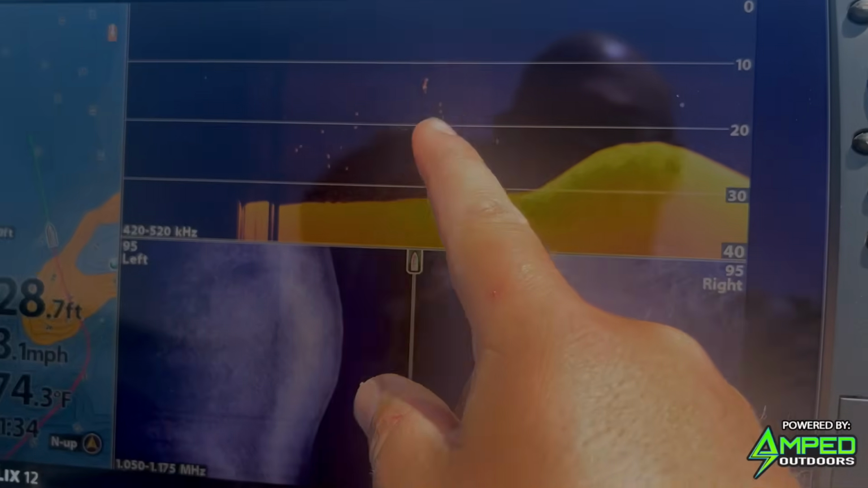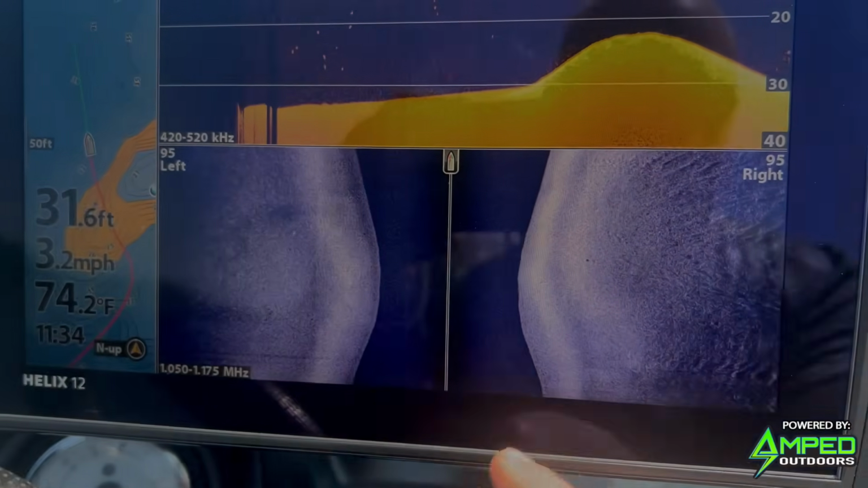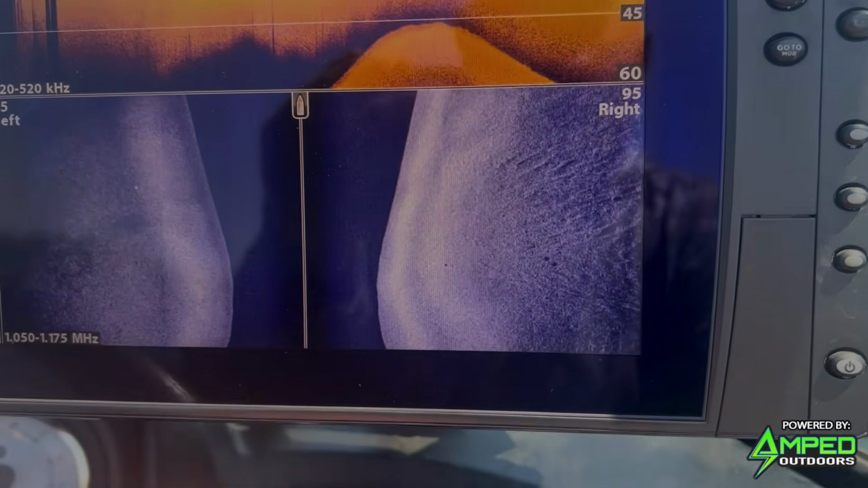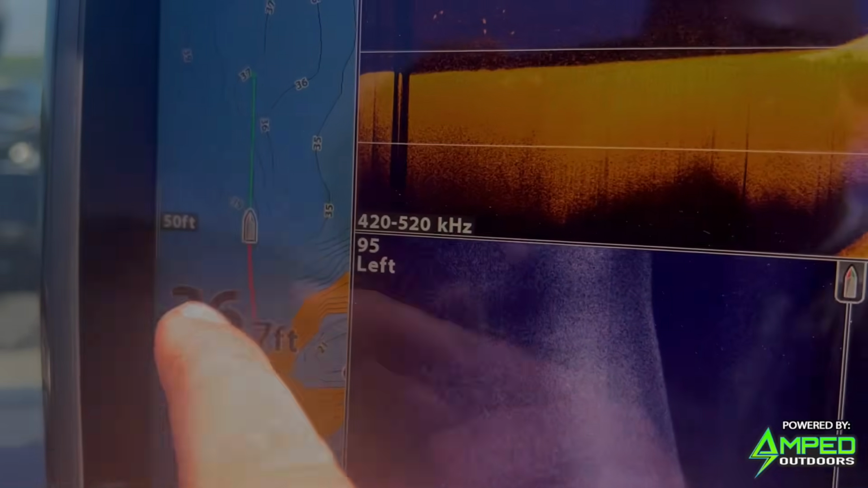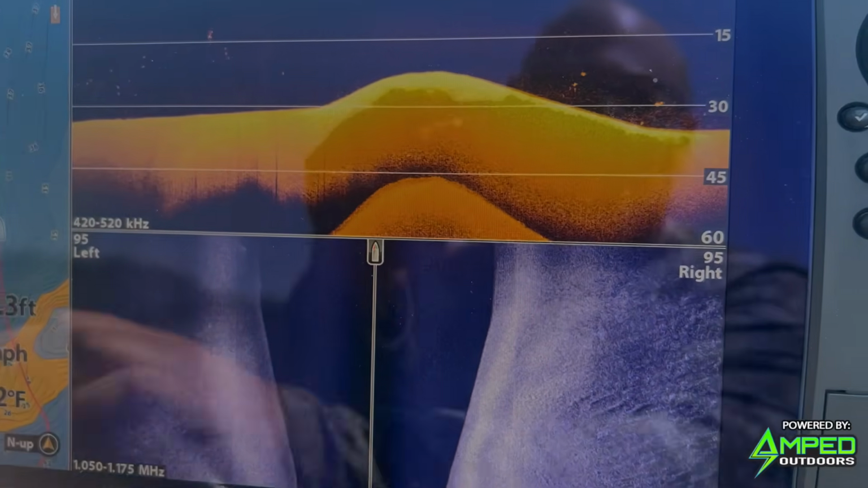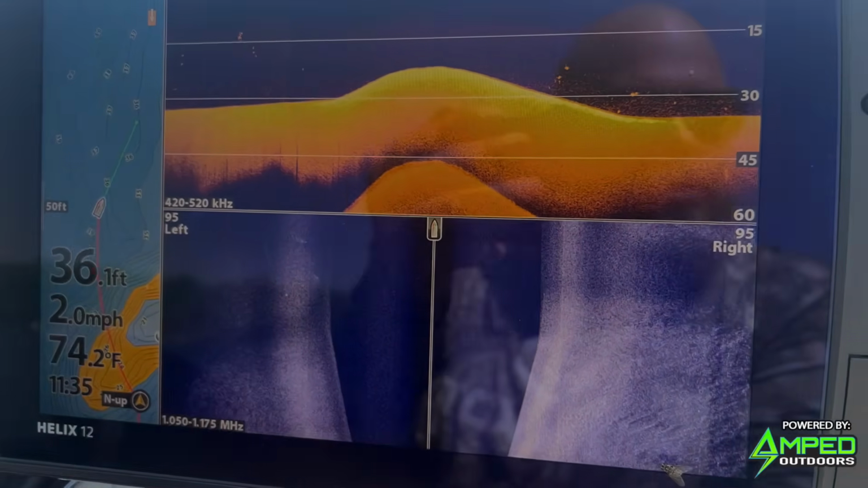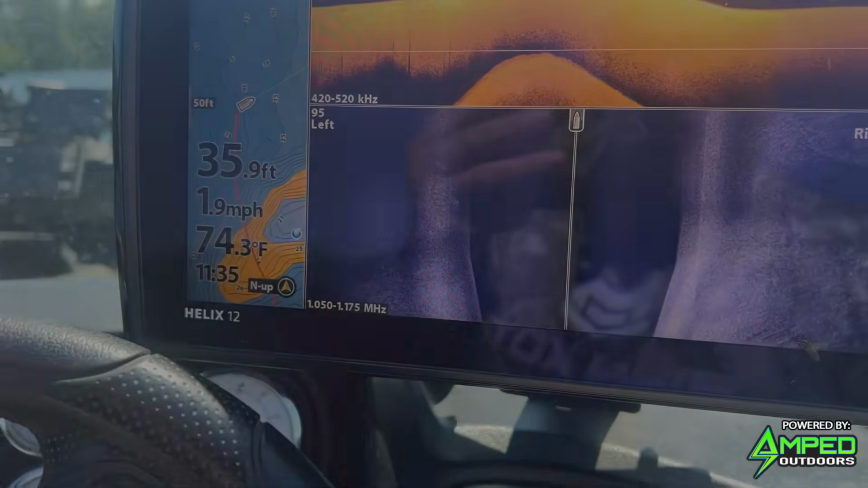This little hump had a ton of tulibees suspended off the edge. Little finger that pokes out. There's some scattered rocks on there, but a couple of these shadows are looking like they could be fish right on the tip. Same thing falling off the deeper water, off the edge of it. And we got tulibees loaded out deep. So we gotta see if they are out chasing those tulibees suspended, or are they gonna be in the classic walleye structure right on the tip of this?